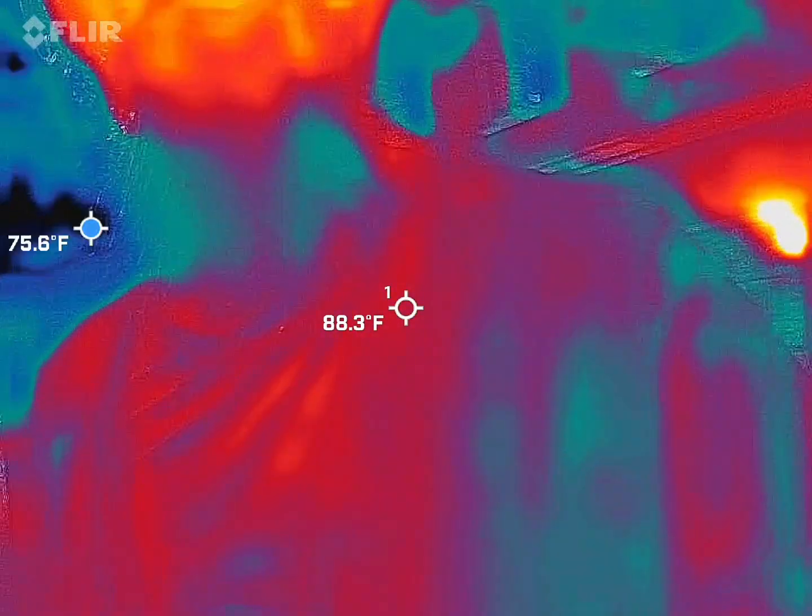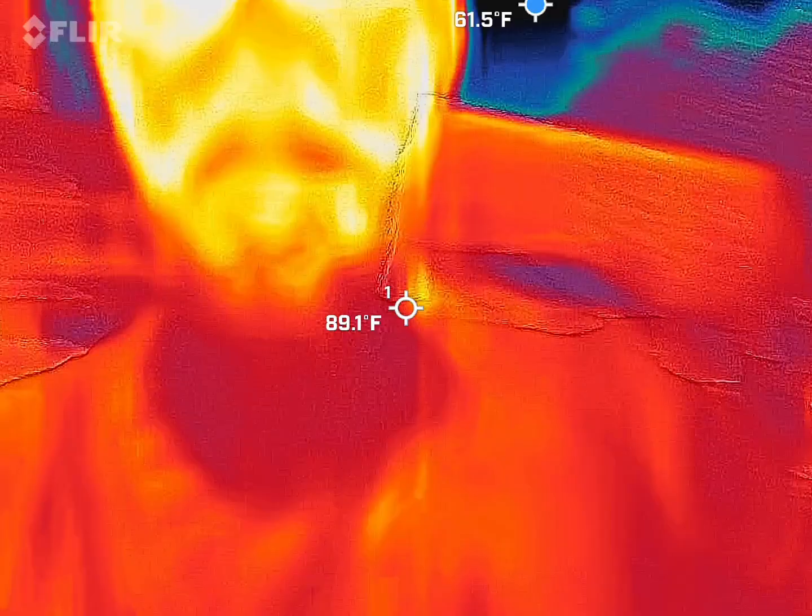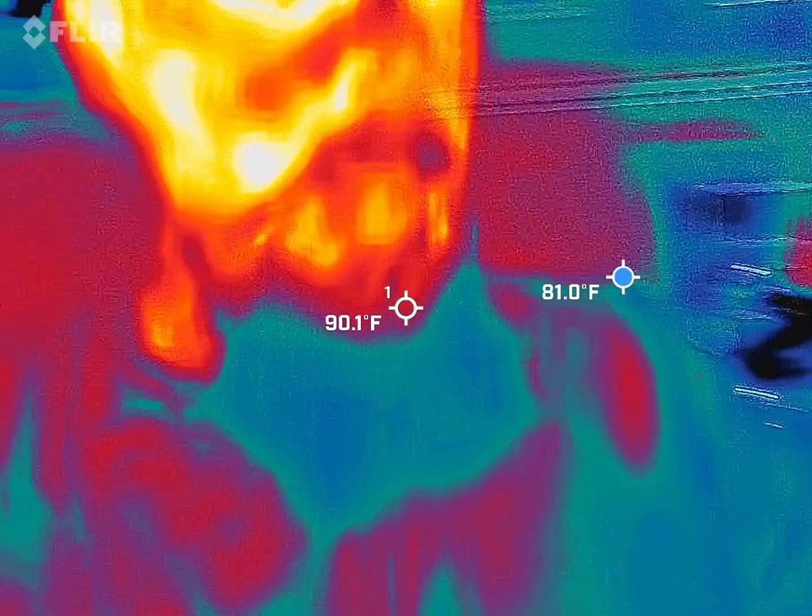This is a FLIR thermal imaging camera, so you should be able to see me in there. Red, orange, and yellow guy, except for the beard, which is probably blue. A lot of people like to call me Nearly Headless Nick if you look at it in the right way. Yes, you guys got that reference.